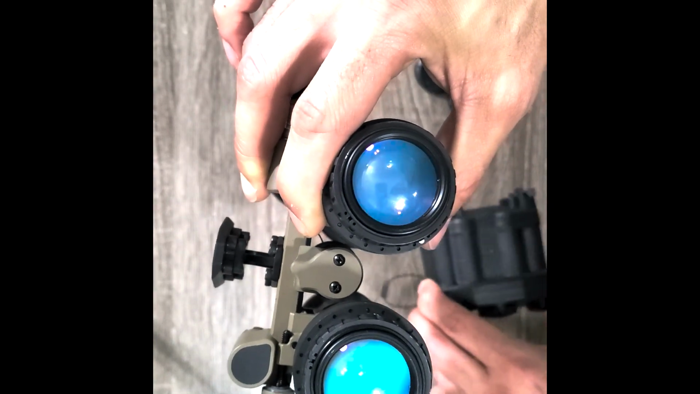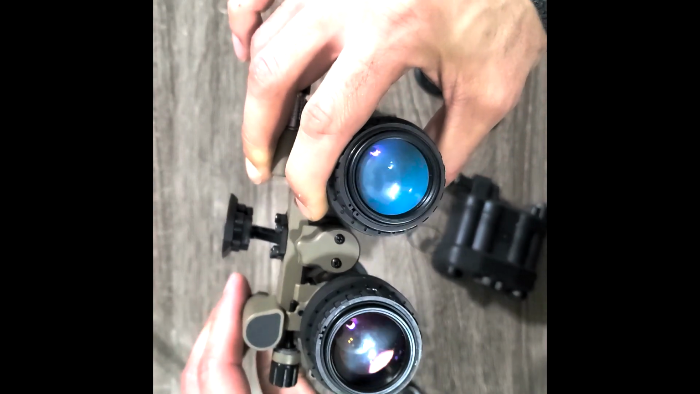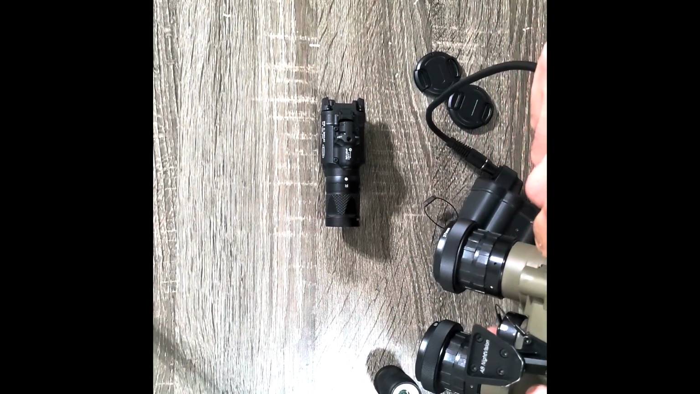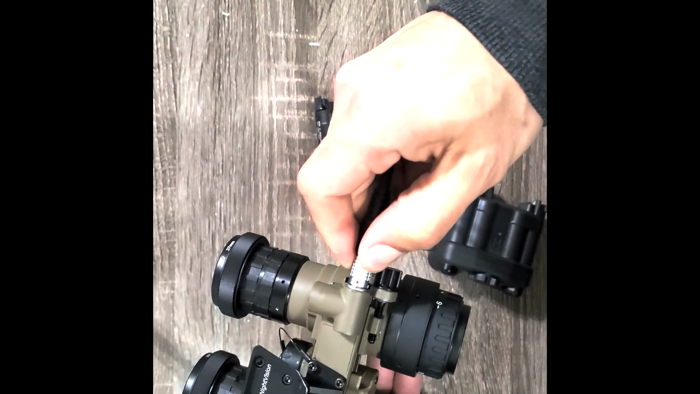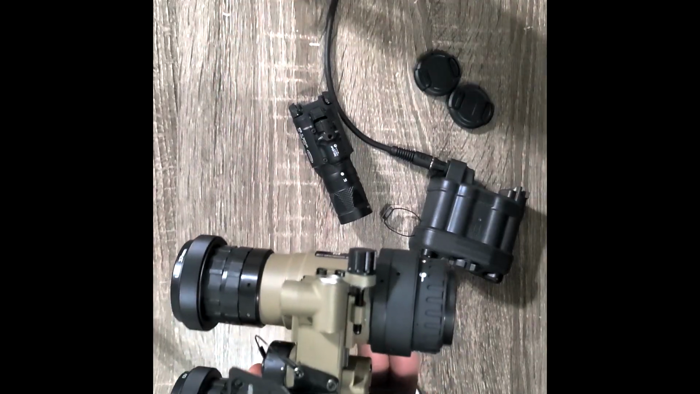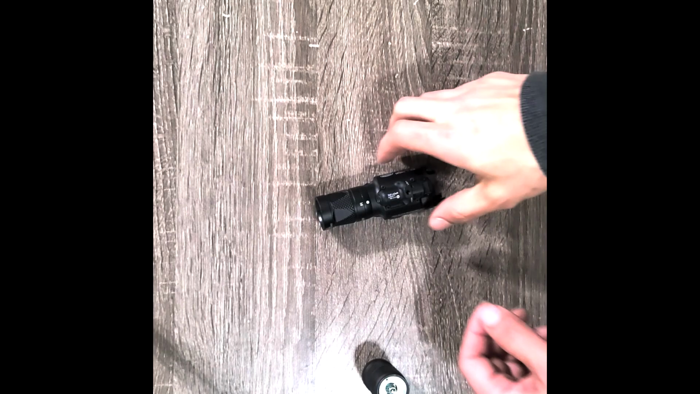Not gonna lie, freaked out a little bit doing it in the lit environment, but this shouldn't burn the tubes. As long as it's not pointing straight into a light, you'll be good. But anyway, to remove it, you just need to apply a little bit extra force, and this is what you want. That way it seals itself from any moisture. But yeah, guys, battery pack, highly recommend it.